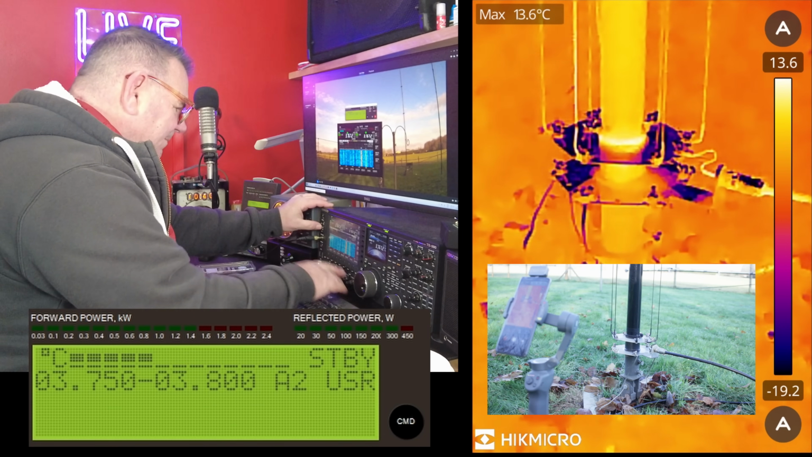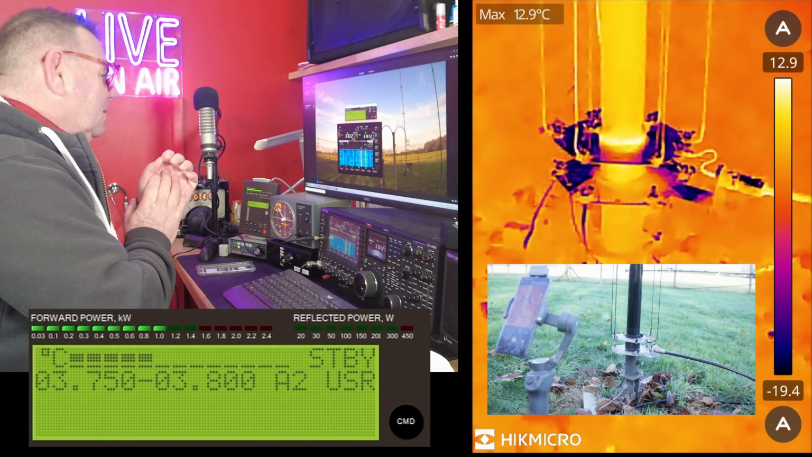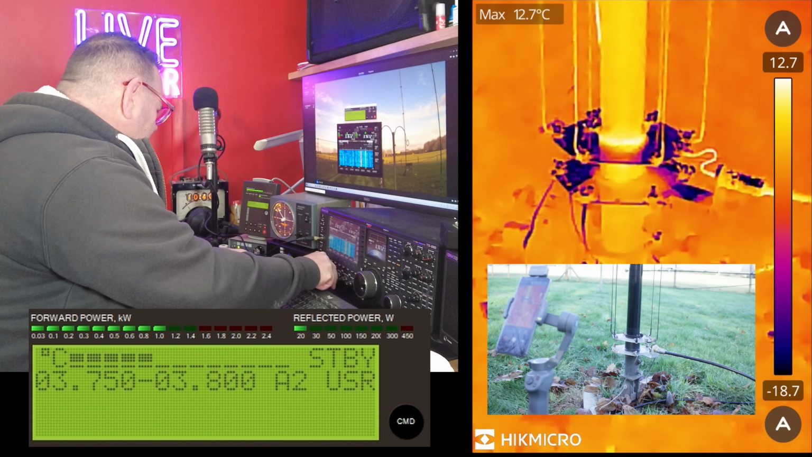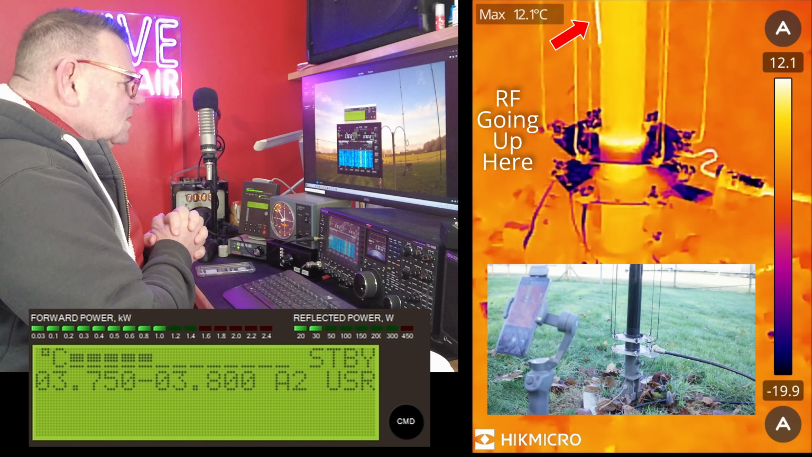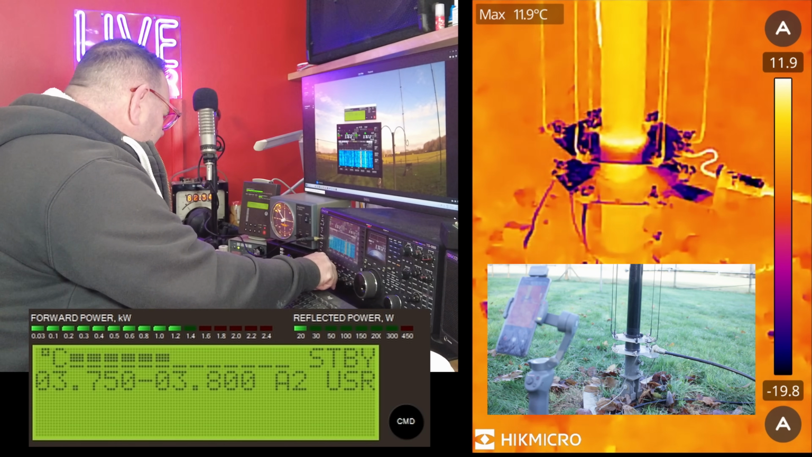Let's go FM, put a carrier out. 1.2. 1. Tiny bit more power. And that started at 41. So we'll do a tiny bit more power.